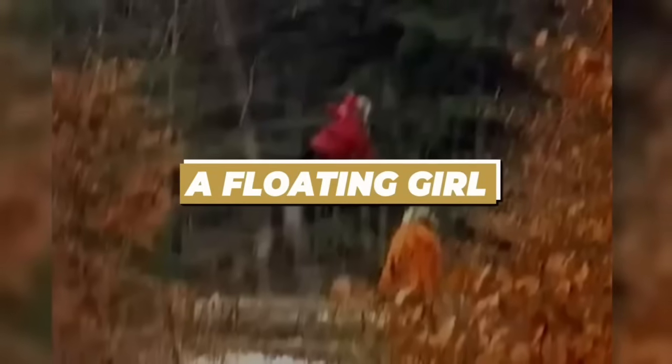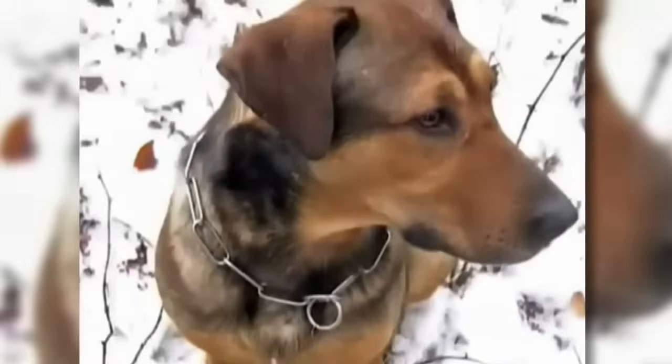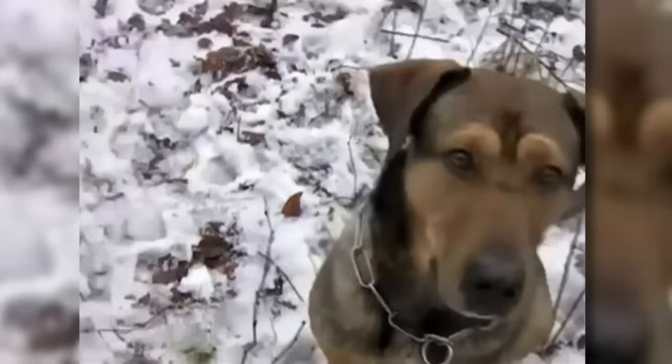A floating girl. A Russian man was filming his dog while they were exploring the woods.